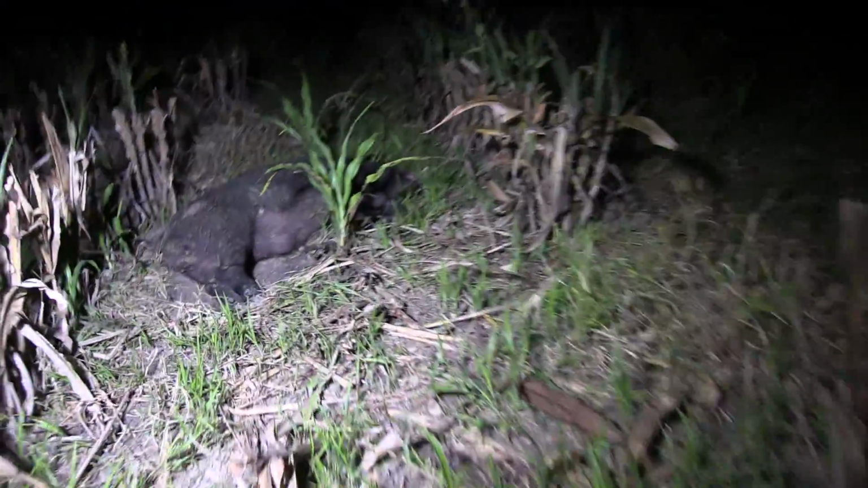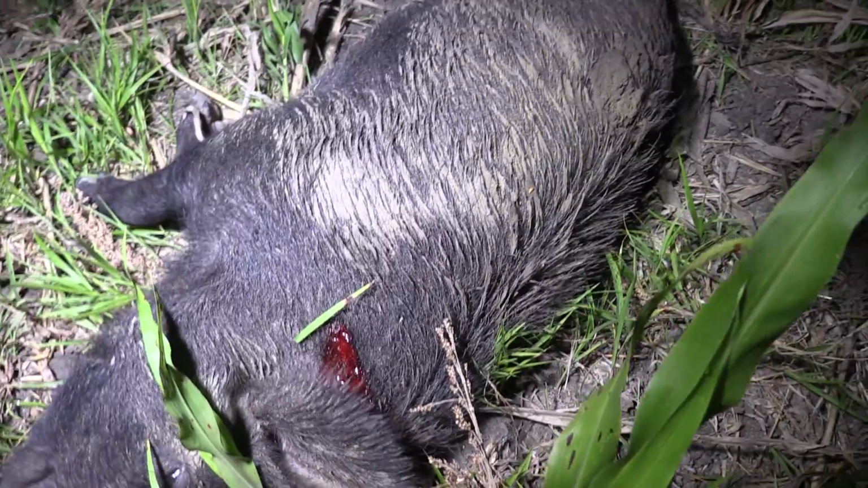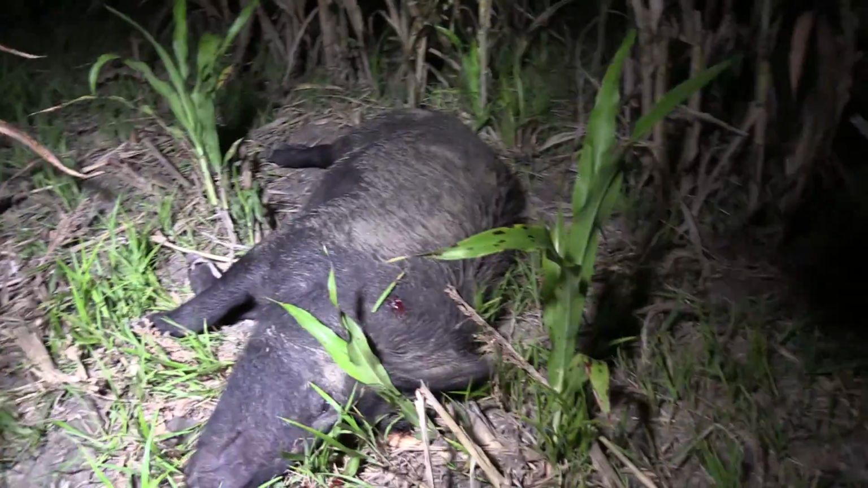Hey guys, hope you enjoyed the first hunt with the CMMG Anvil 458 SOCOM. It couldn't have come at a better time hunting these tall crops. Even that cut milo, as you saw, was hard to see him in there. Had to get up on top of the truck. Shot placement is always critical, but not so much with the 458 SOCOM.